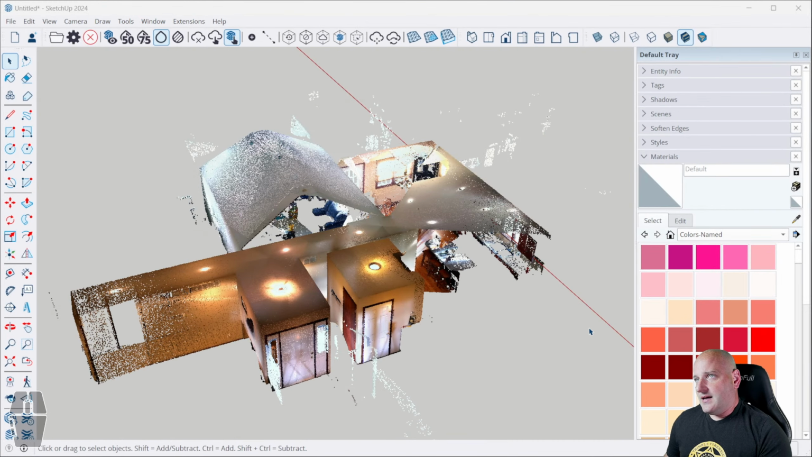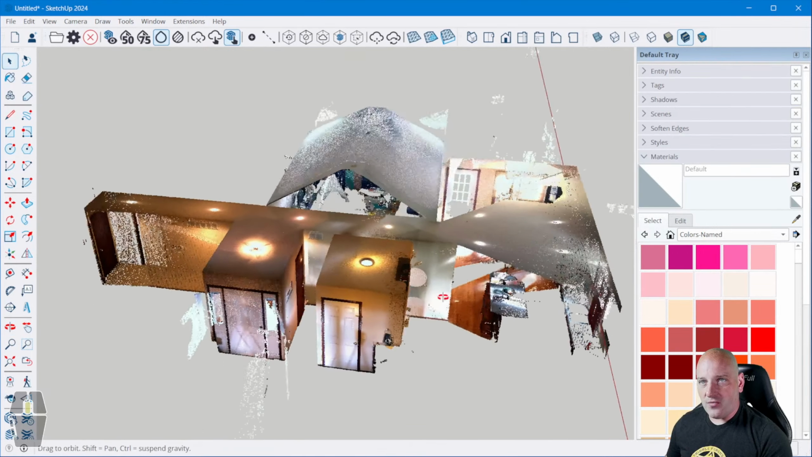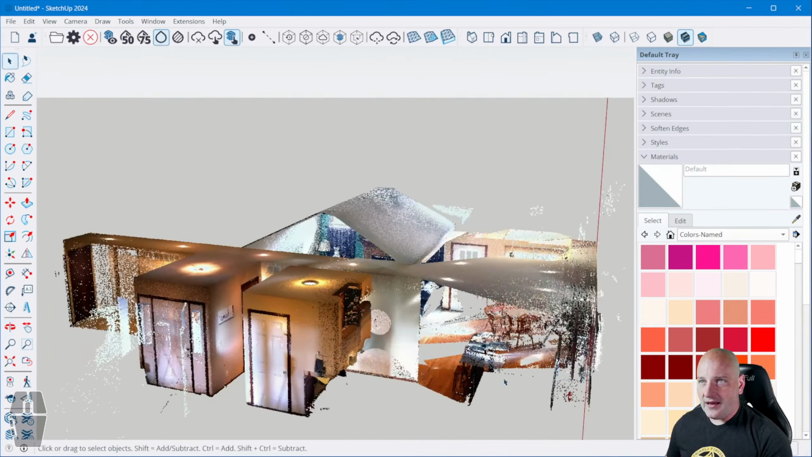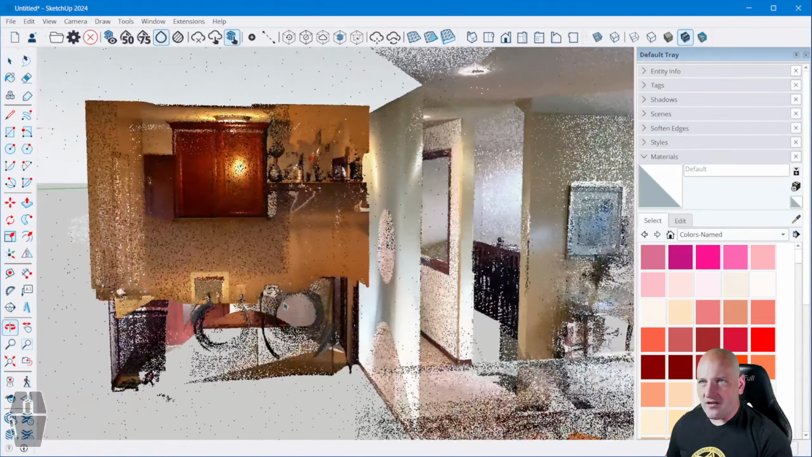All right. So I am now inside of SketchUp here, and as I rotate around with my middle mouse button, we've got what looks like an entryway here, a long hallway, and maybe some sort of kitchen, dining room area here.